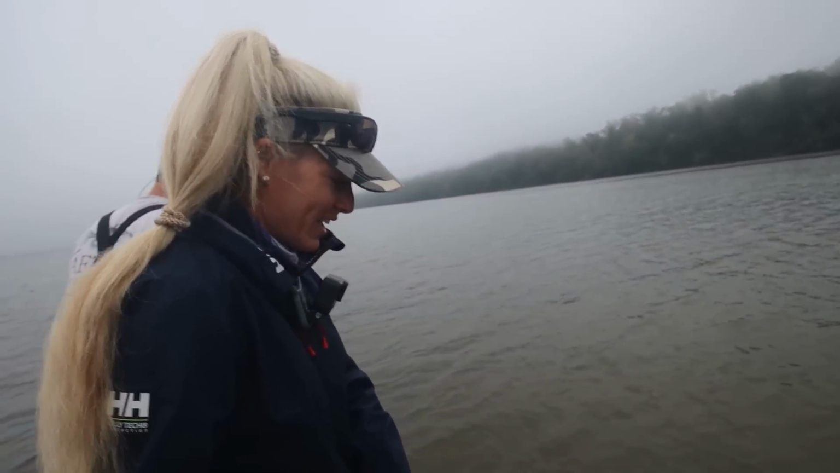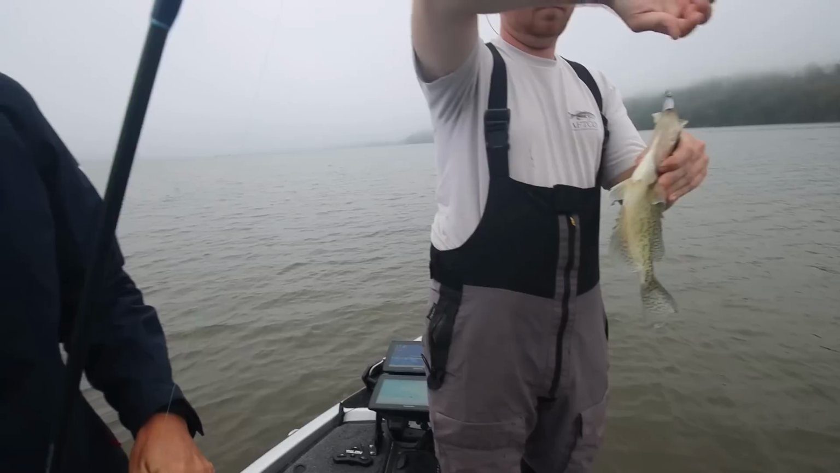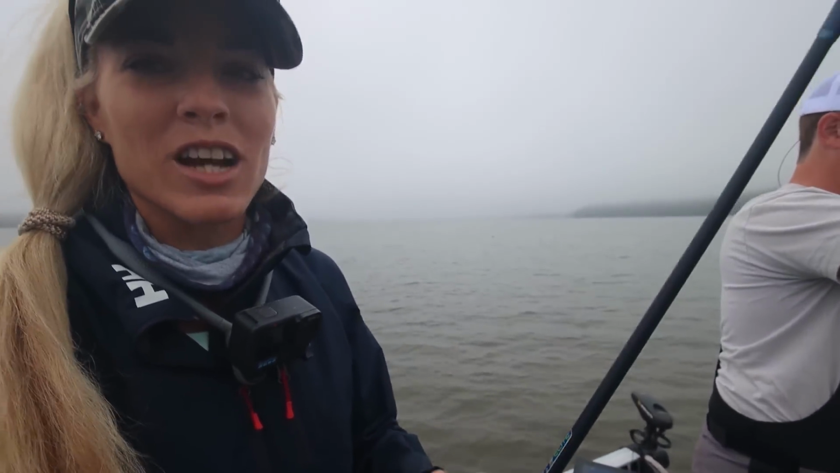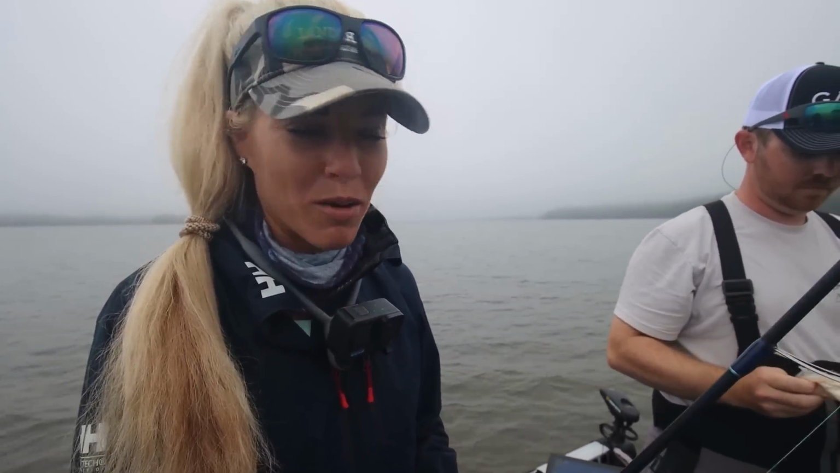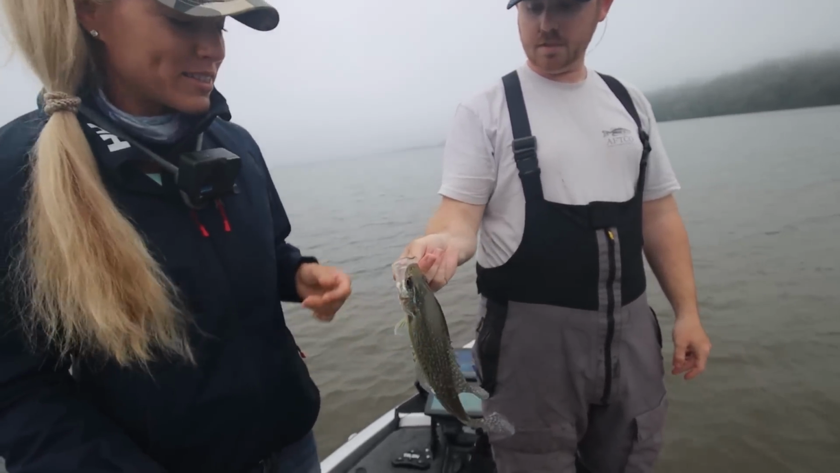We got a fish. Swinging it. Woo! Not a bad one. I'll take it. I would say that's about our average size of a Lake Okeechobee crappie right there that we catch. Still a good eater, no complaints. There's your average fish.